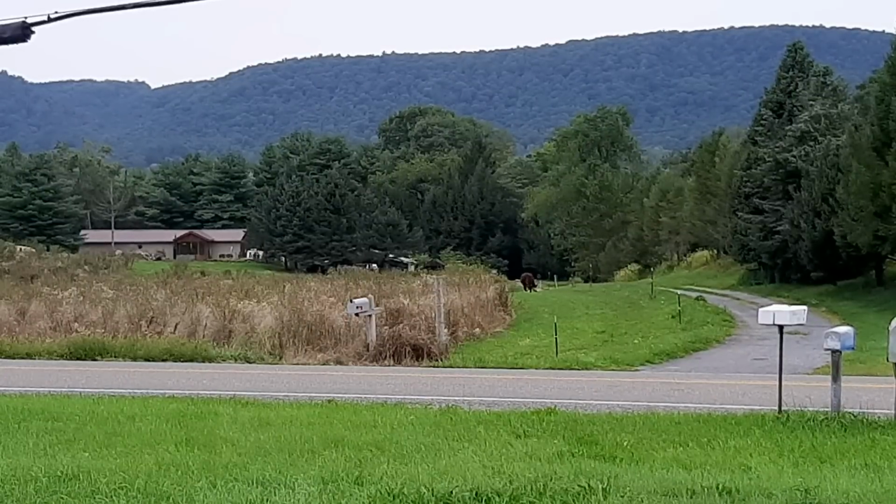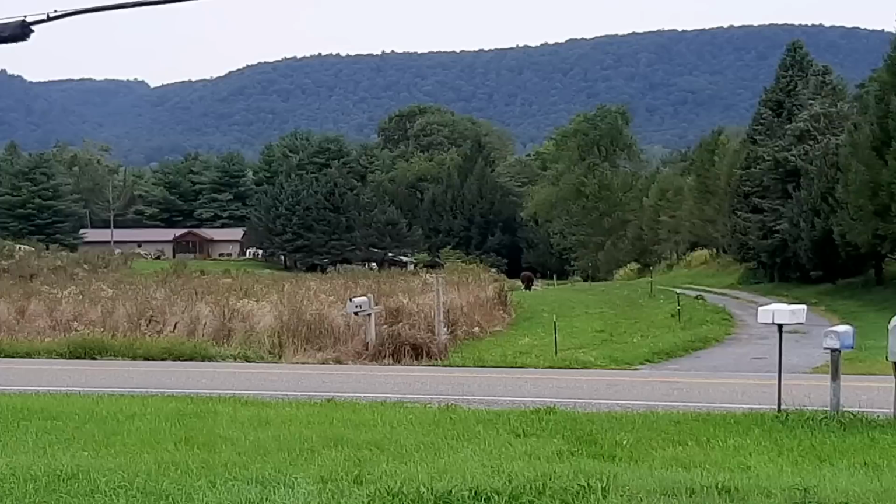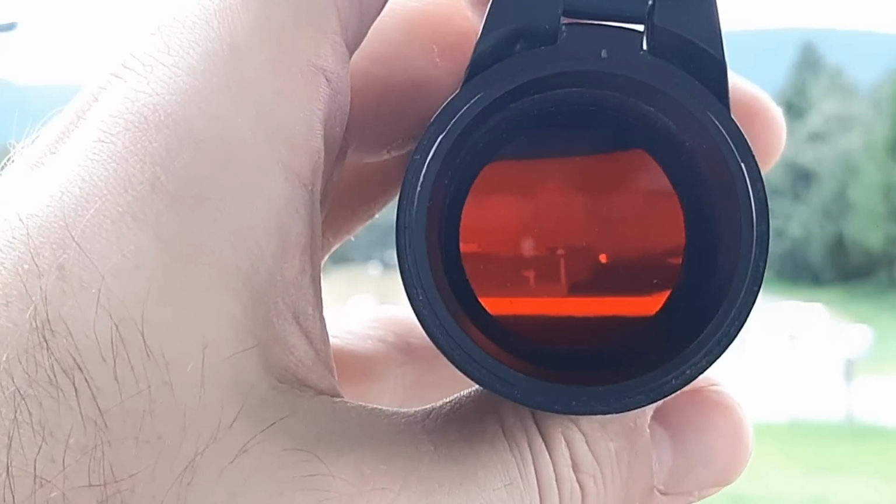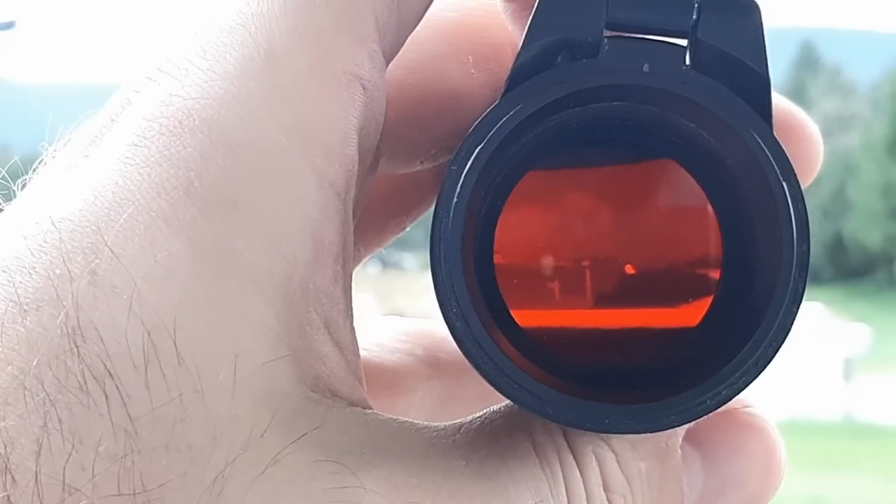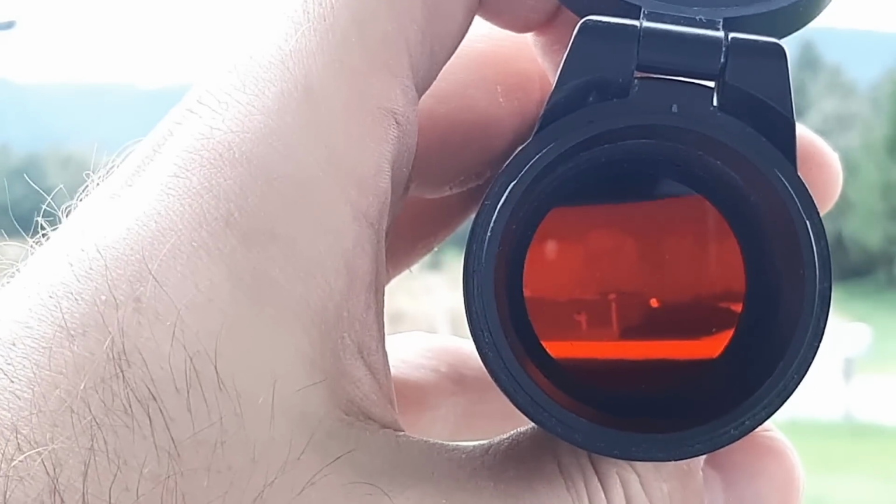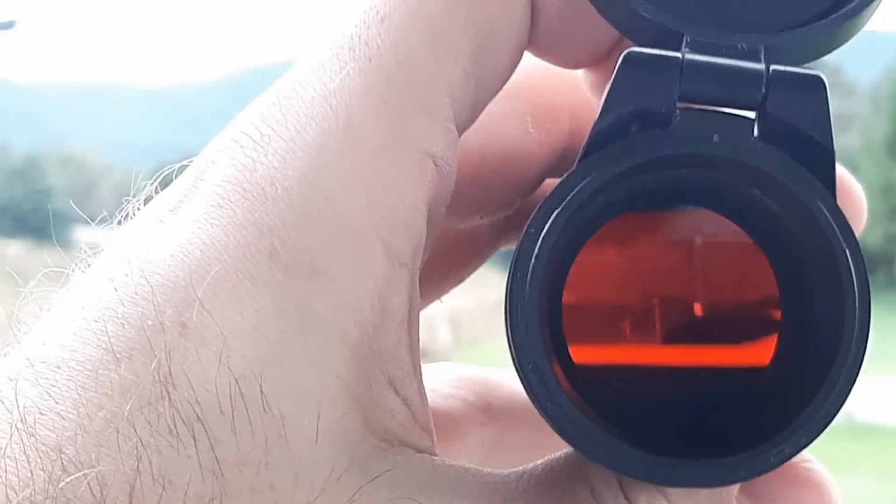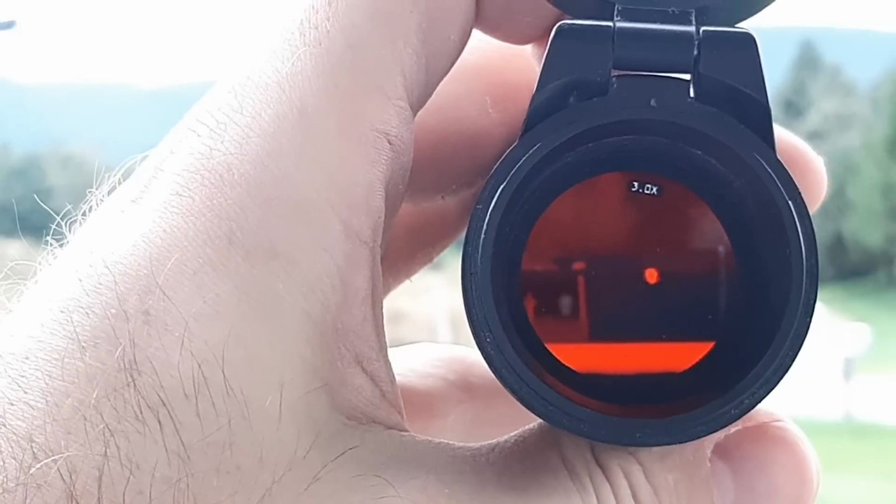Alright guys, so there she is. You can see her wagging her tail. And let's see what she looks like. You can see her signature there. The road here is red, the driveway over there is red, and then you can see her, she's like a red dot. You can actually zoom in a little. So that's her right there.